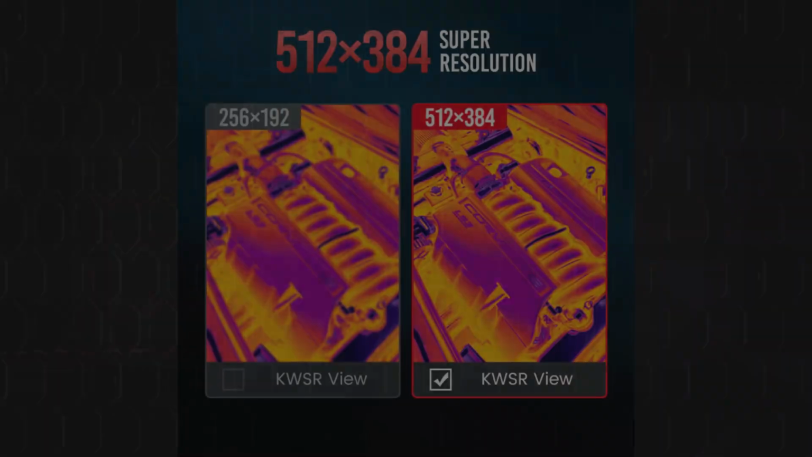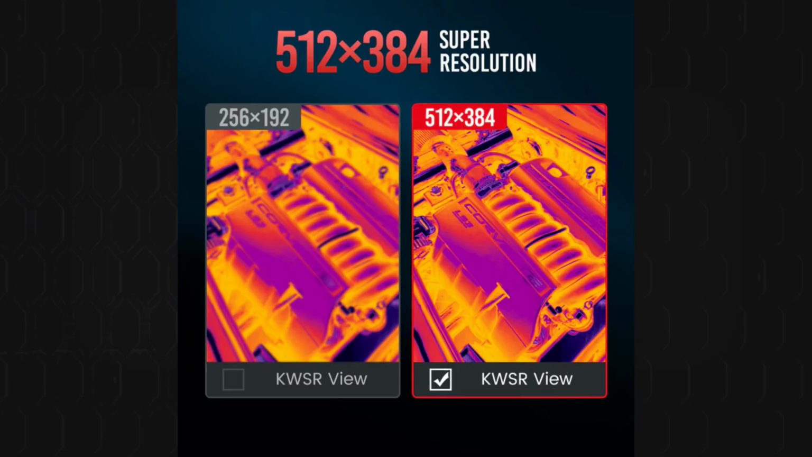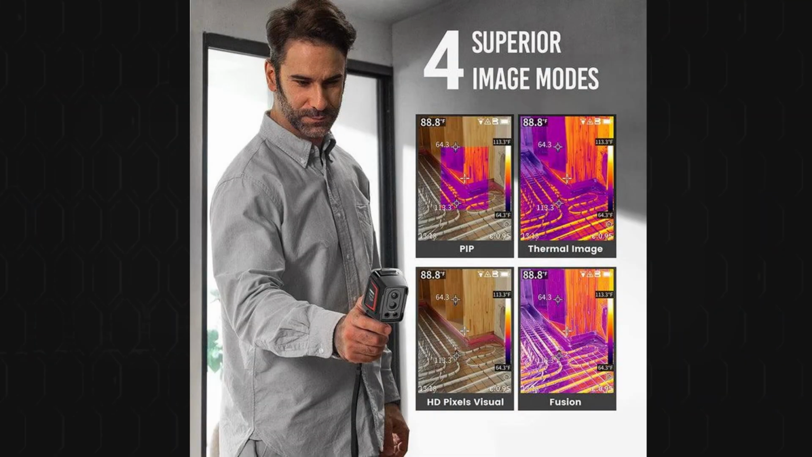Now, this is a 256 by 192 resolution thermal imaging camera. Kaiweets say this gives exceptional clarity and superior image sharpness compared to other cameras with a similar resolution. So this camera uses KWSR, which is a real-time super resolution algorithm, enhancing the infrared images to an impressive 512 by 384 imaging resolution. The camera has 4 image modes, including infrared, visible light, fusion and picture-in-picture.